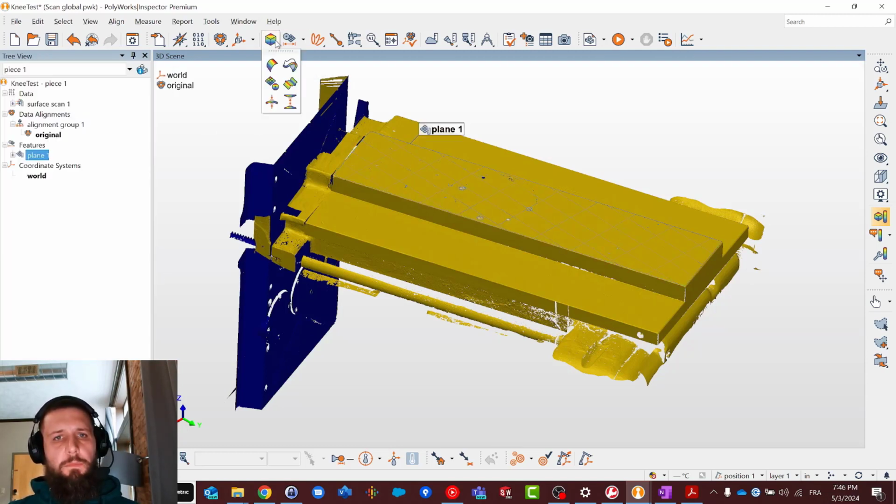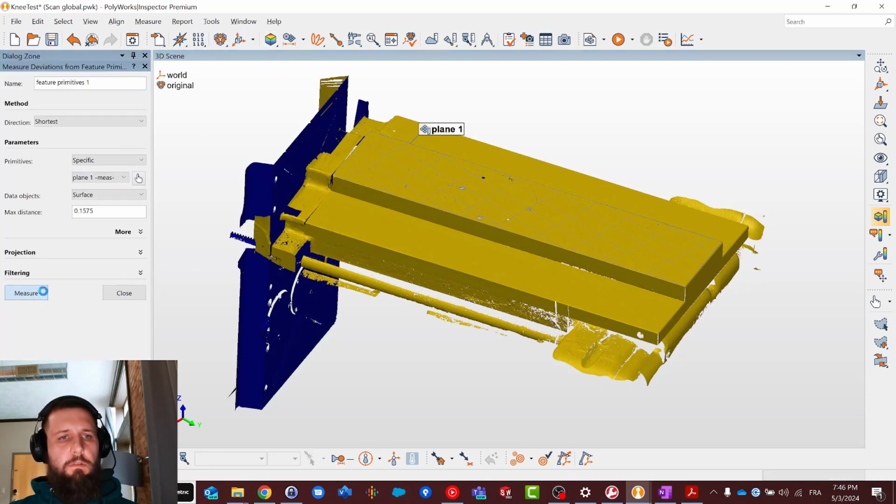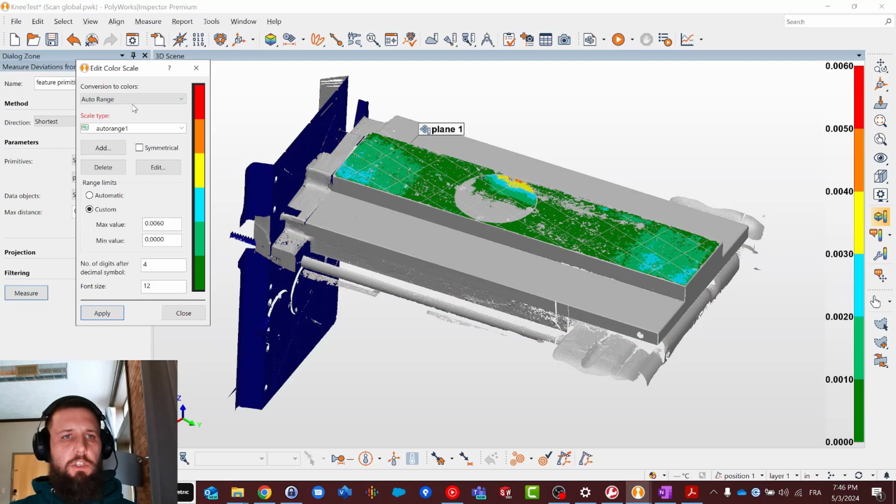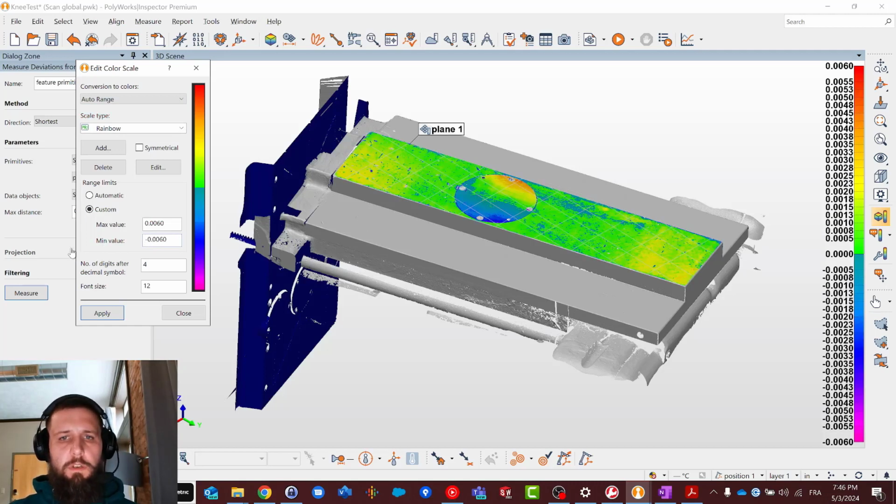And the very first thing I'm going to do is compare this plane to the data. So let's create a quick color map to see what it looks like. I'm going to change that to something more relevant. So let's say plus 0.06 minus 0.06 range. That's too big, so 0.03.